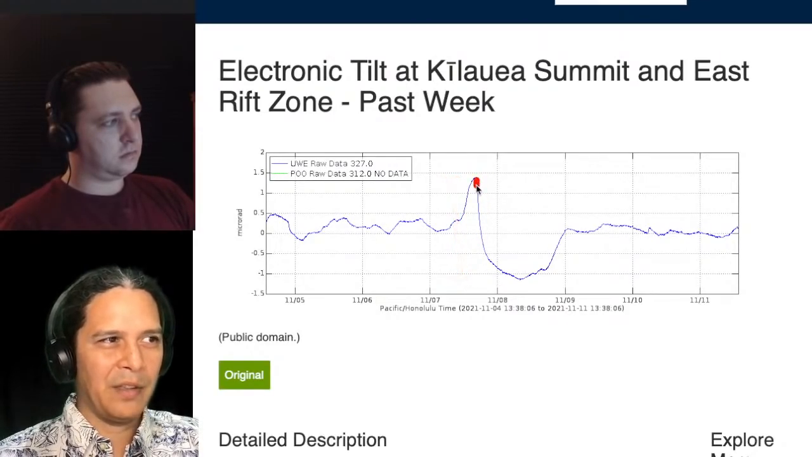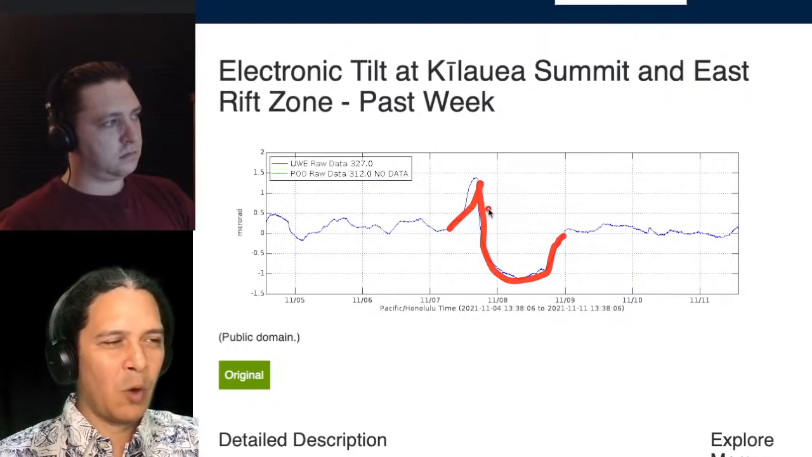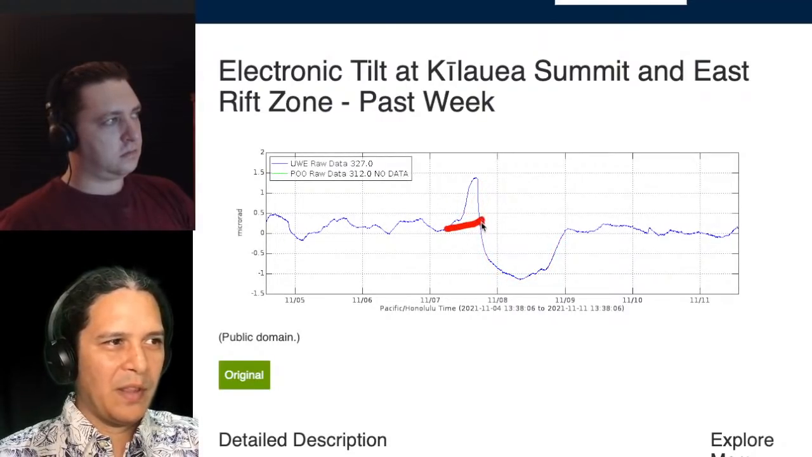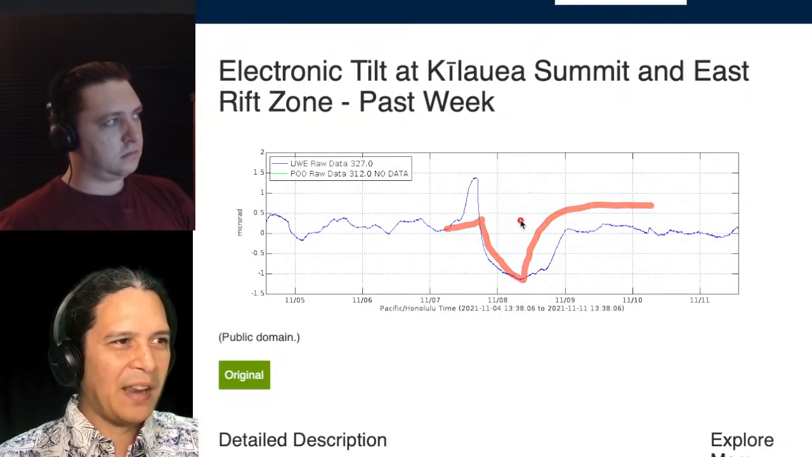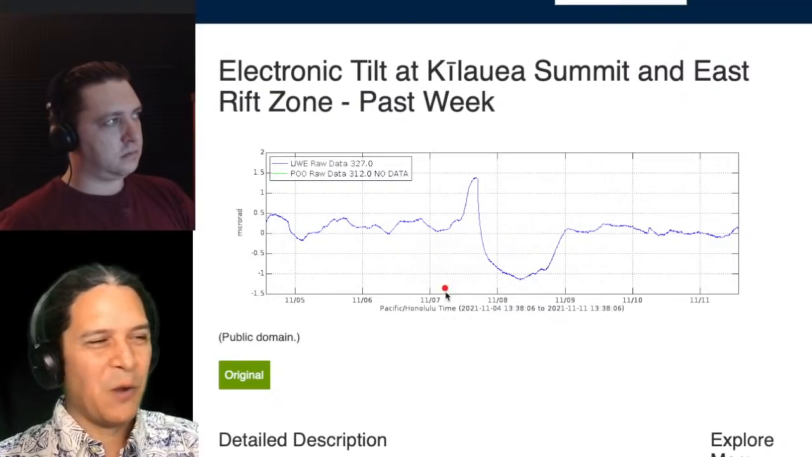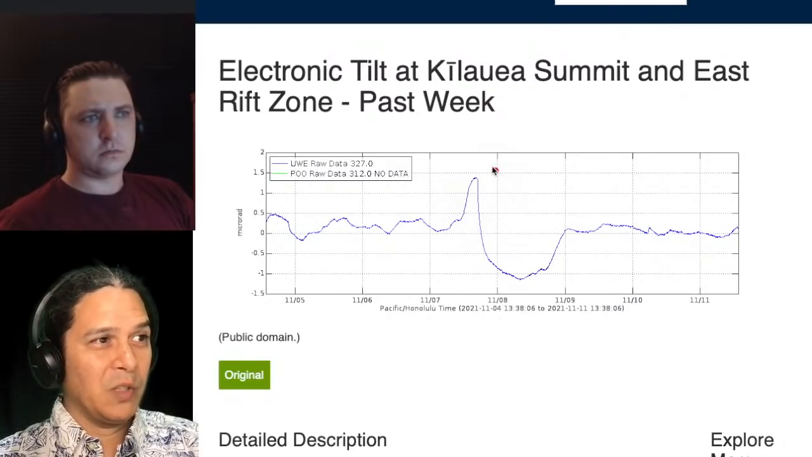It did have an inflation and then a deflation and then another inflation, but normally our deflation-inflation events have more of a pattern where they come up and then they come back up at some different kind of angle, something like that, right? So it doesn't quite look right. It could be some similar process with just some different geometries. I don't exactly know, but that's the pattern that we actually observed in the tilt here.